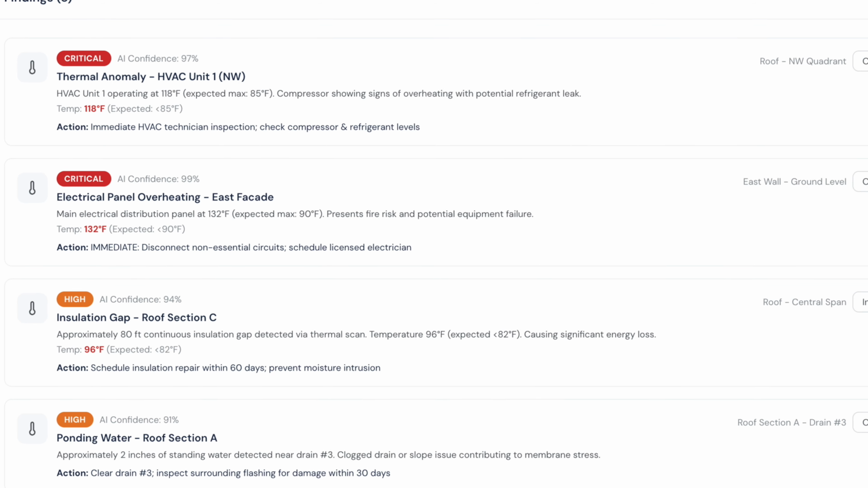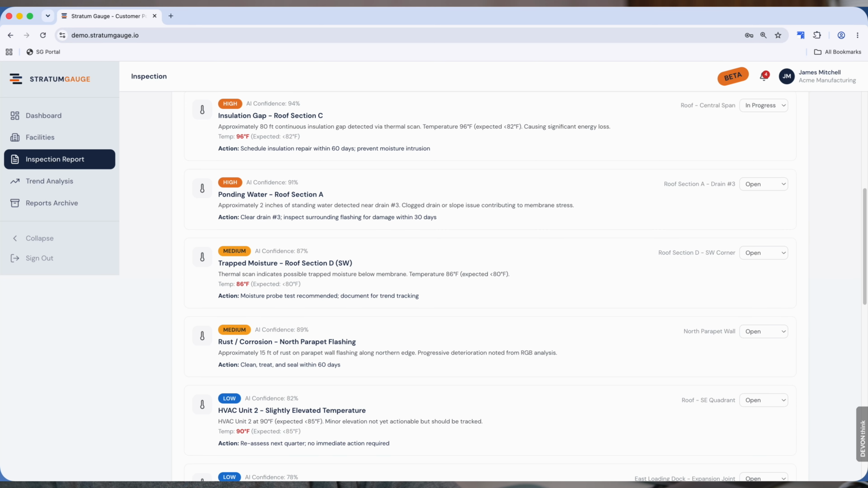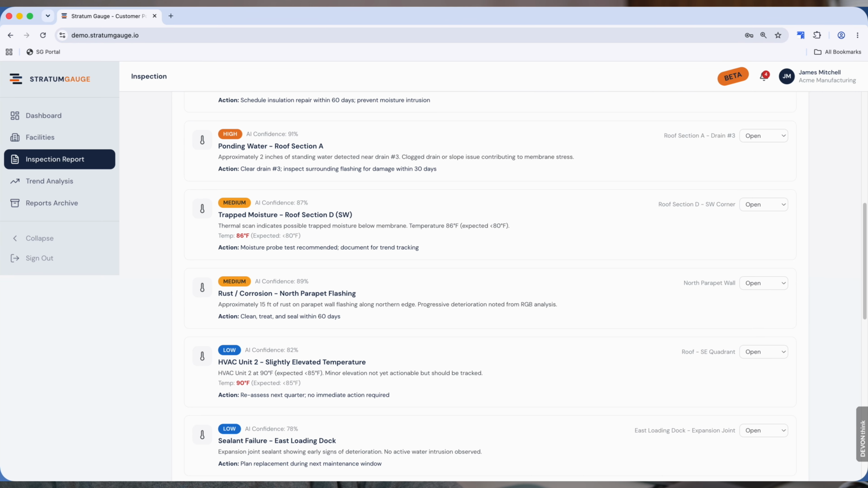On top of these 4, the scan identified 4 more anomalies at monitor level. Lower severity for now, but worth tracking each quarter, so you can catch them early if they start to accelerate. Now let me walk through the numbers. These 4 findings translate to $61,000 in projected annual savings.